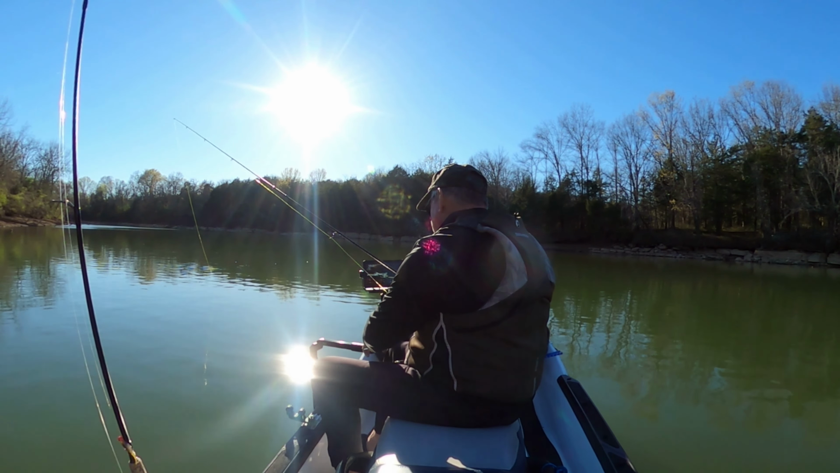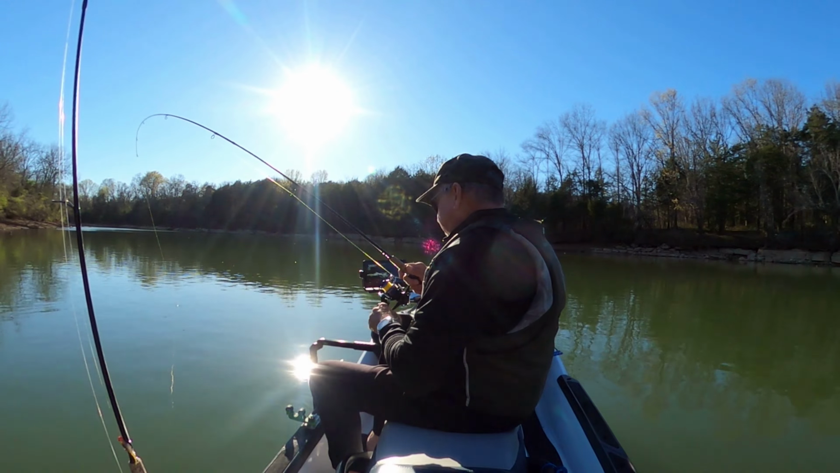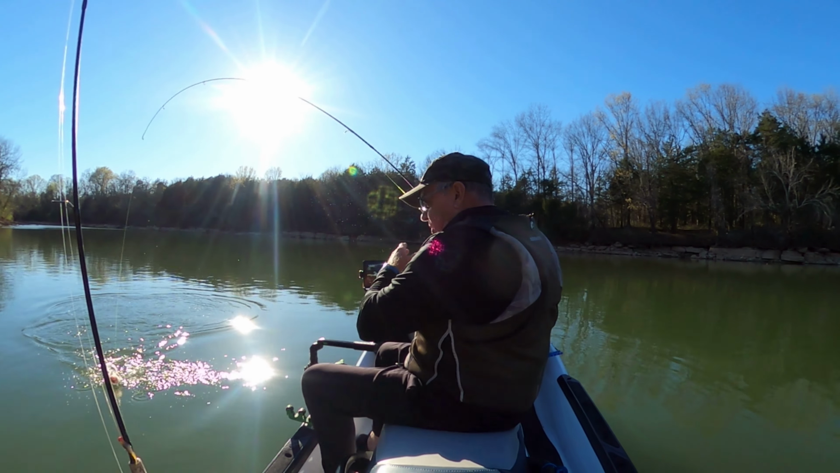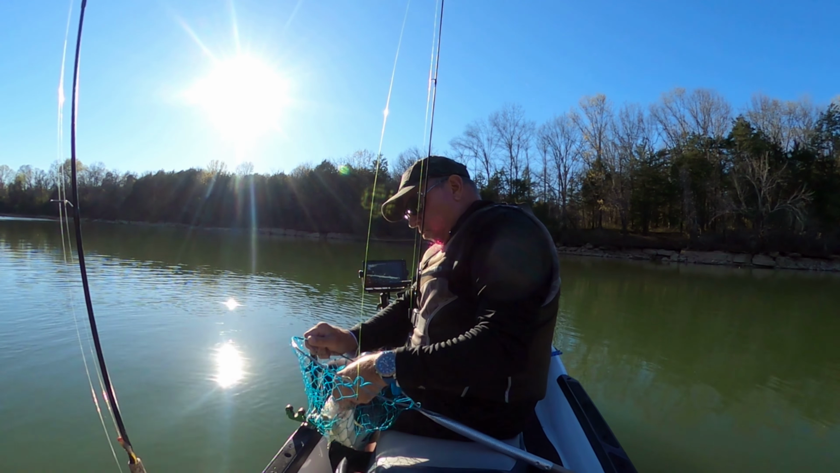I was able to watch most of it on the LiveScope, and that's why you don't see my pole give. I saw it on LiveScope, I saw him hit it, and my lure disappeared, so I set the hook, and it turned out to be a nice 15-inch white crappie, which is very, very good for Middle Tennessee, Percy Priest Lake.